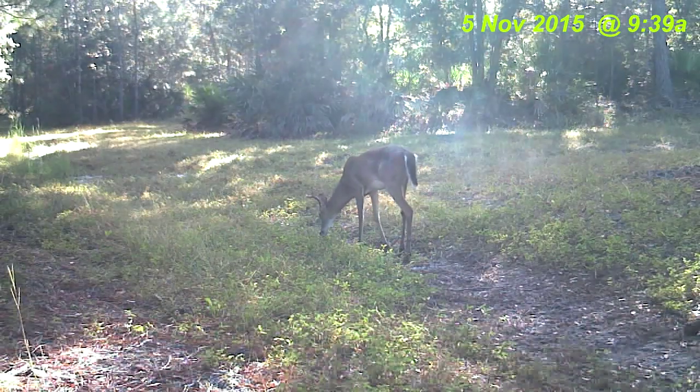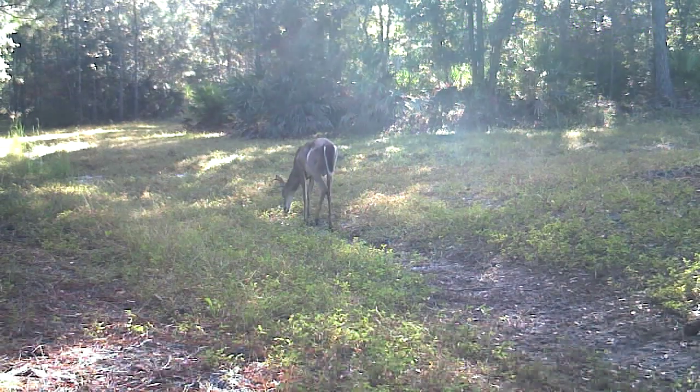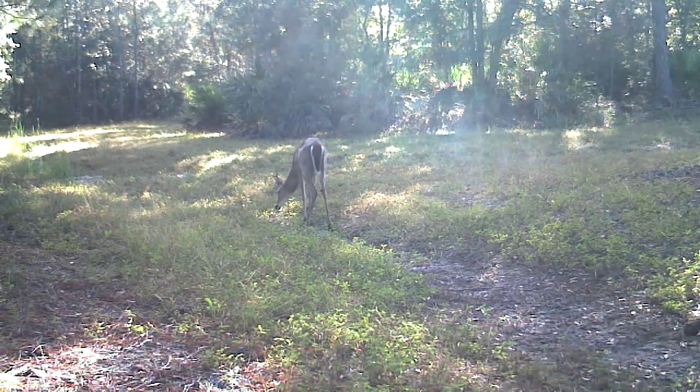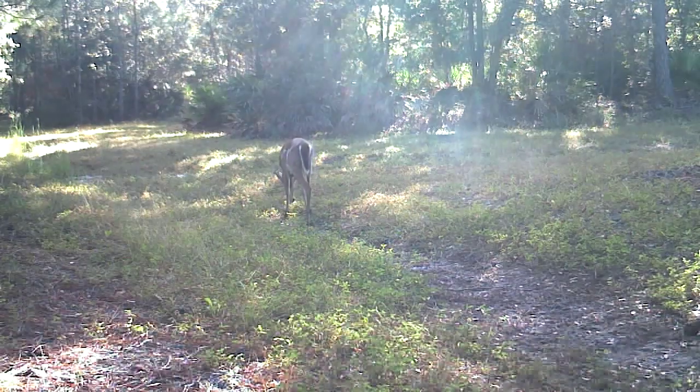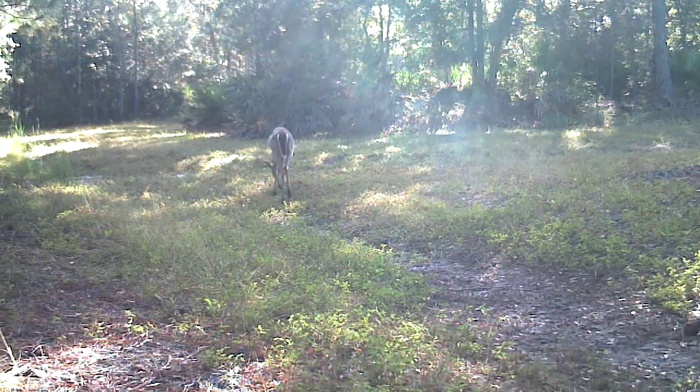This appears to be one of the 6-points that have been periodically showing up. Still a young deer, got a little bit to grow yet.